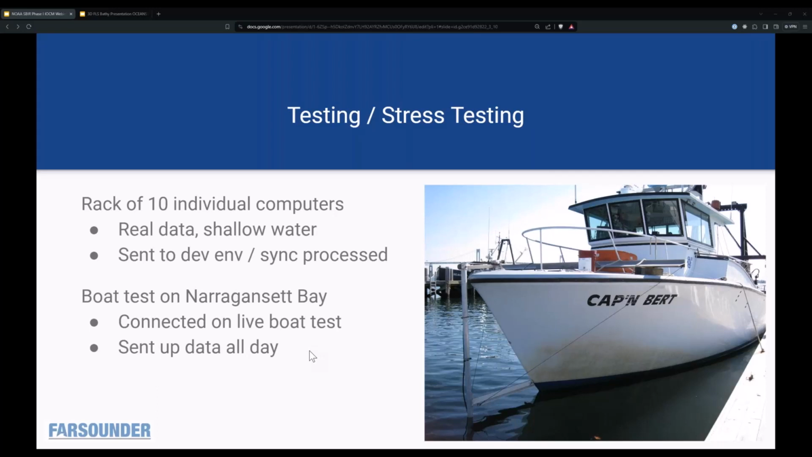And that helped us identify a ton of bottlenecks, a bunch of performance issues and things that I missed. But once we fixed all that and we were happy with it, we took it on the boat and tested it live. So we connected to it live, shipped it all up from the whole day of a boat test, and sent all the data up and shipped it down.